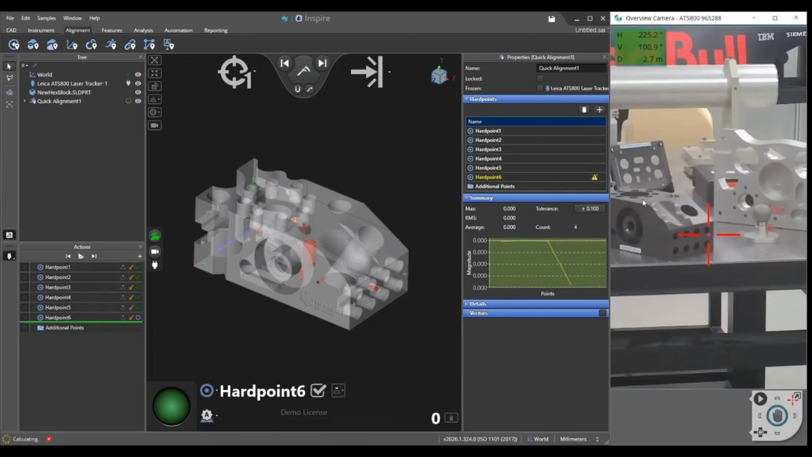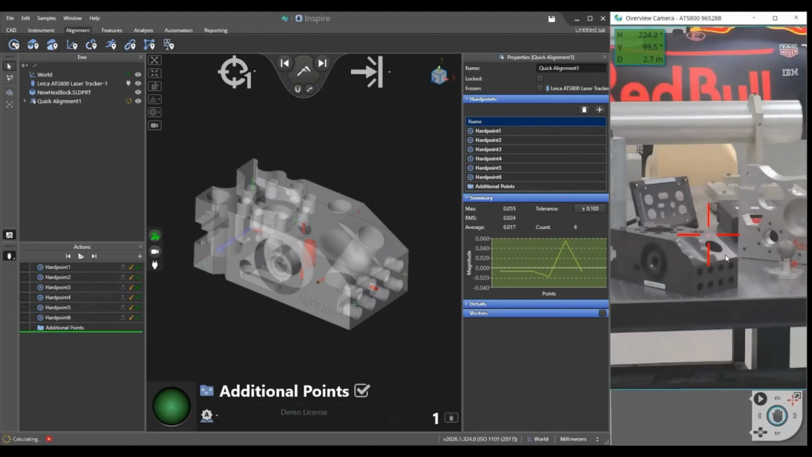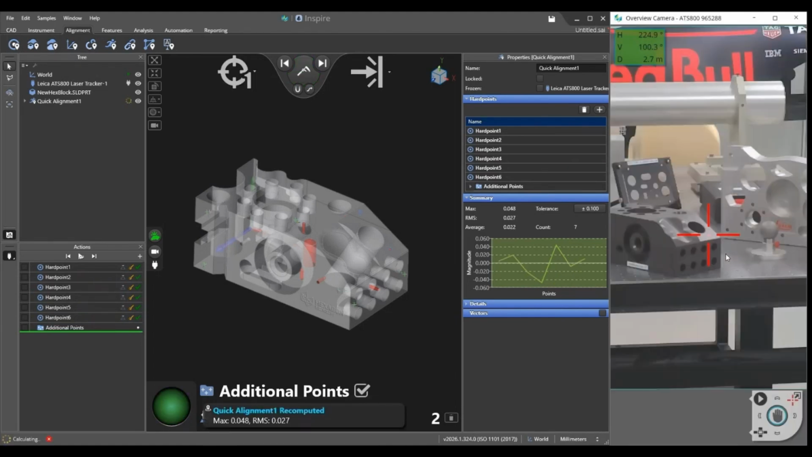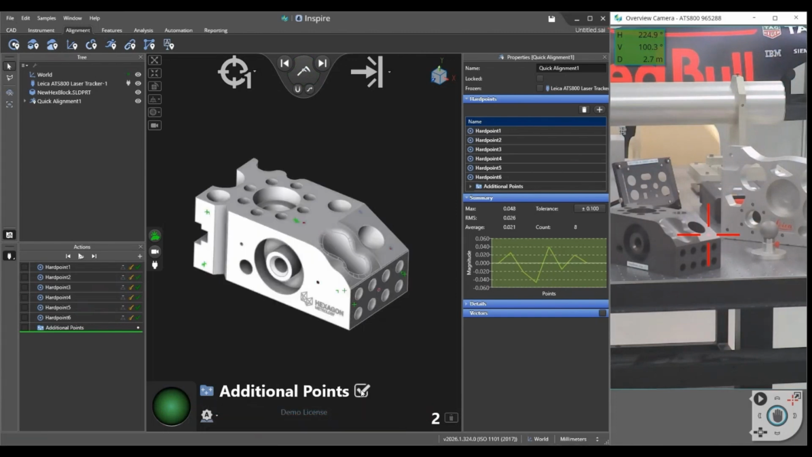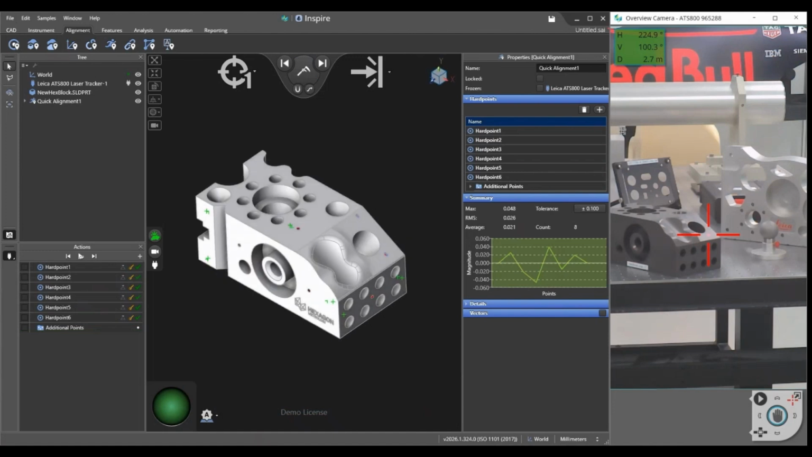Once my initial points are complete, I can optionally add additional surface points. I'll add 2 quick ones here just to show the process. And we're aligned. From here, I can rely on scan areas and perimeters defined directly from the CAD model to drive the remainder of my measurement process.